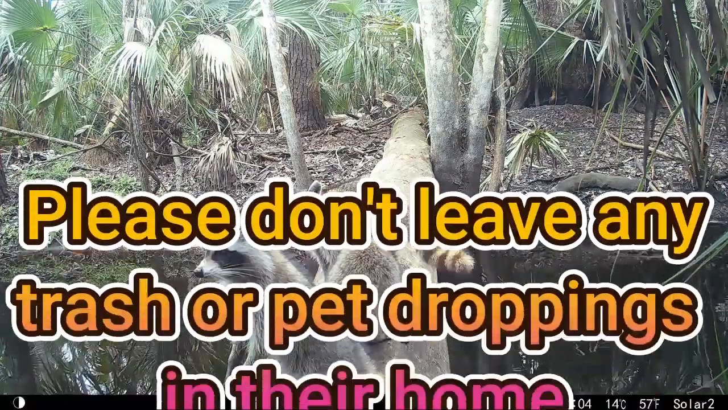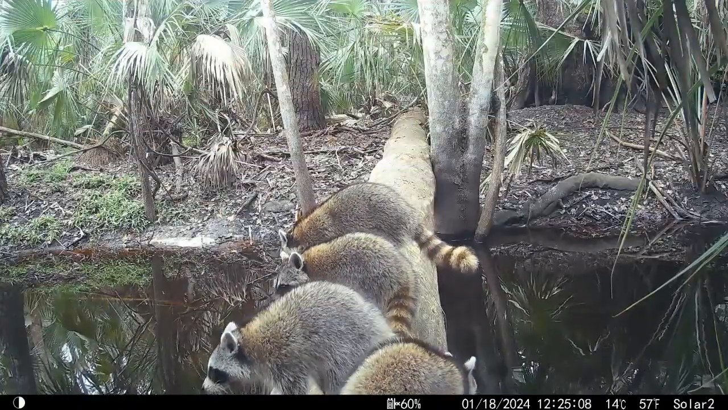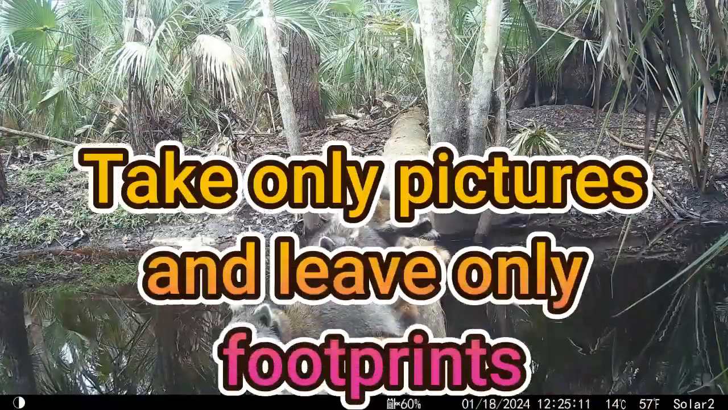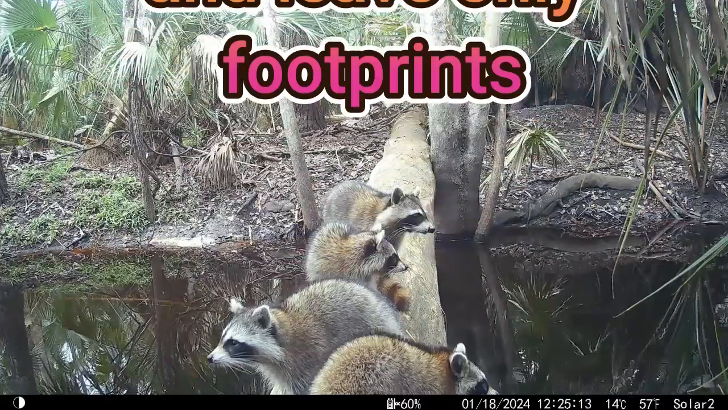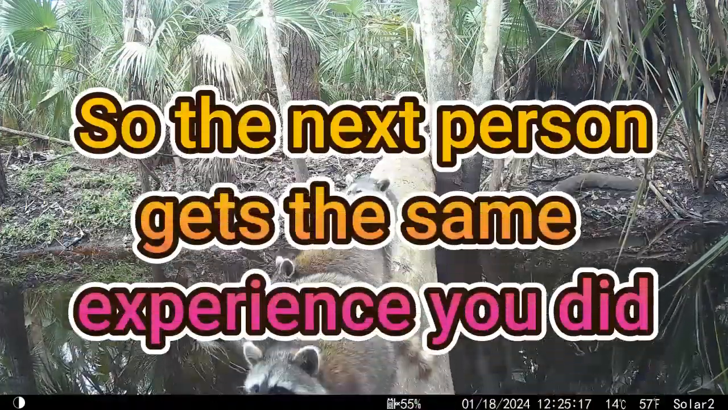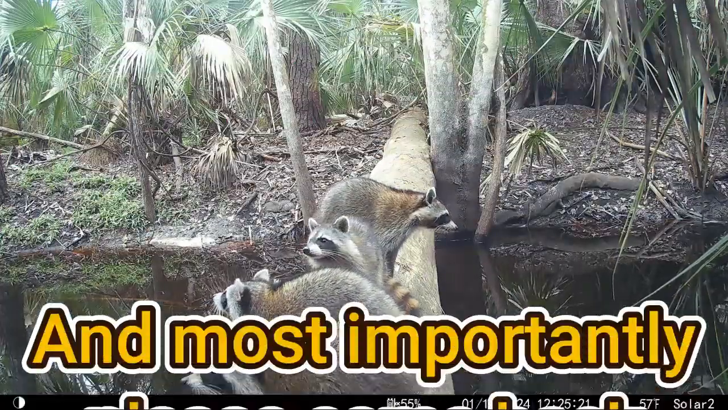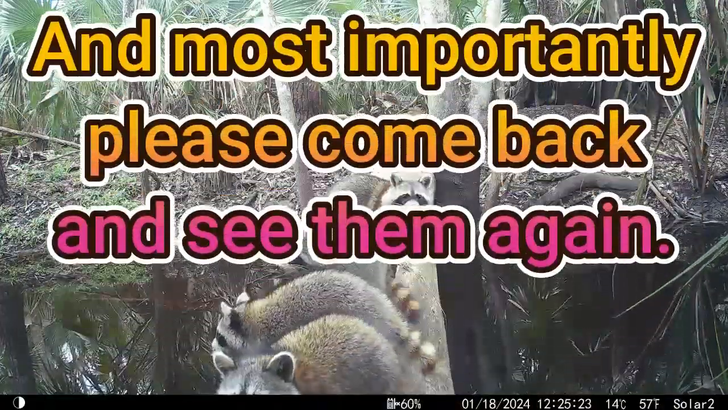Please don't leave any trash or pet droppings in their home, because it's their place. You don't want to dirty it up. Take only pictures, leave only footprints. Don't take anything out of their home, because they need it. Do that so the next person gets the same experience you did. And most importantly, come back and see them again, because that's why they're here.